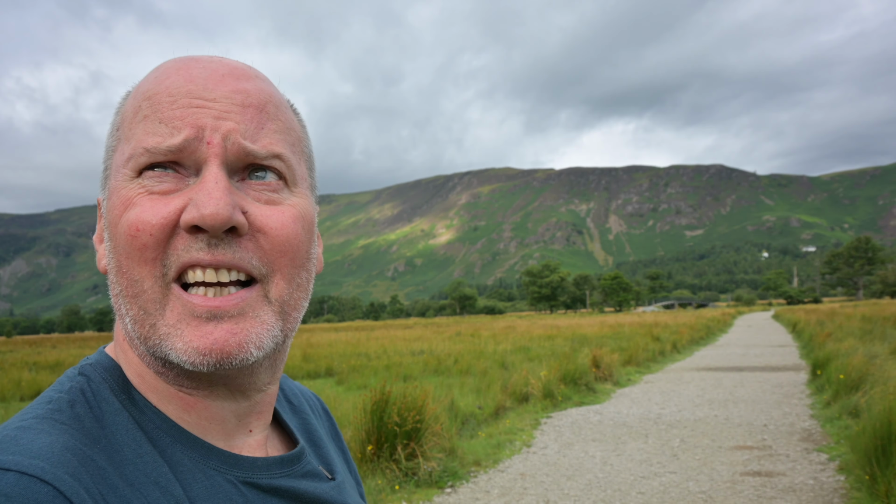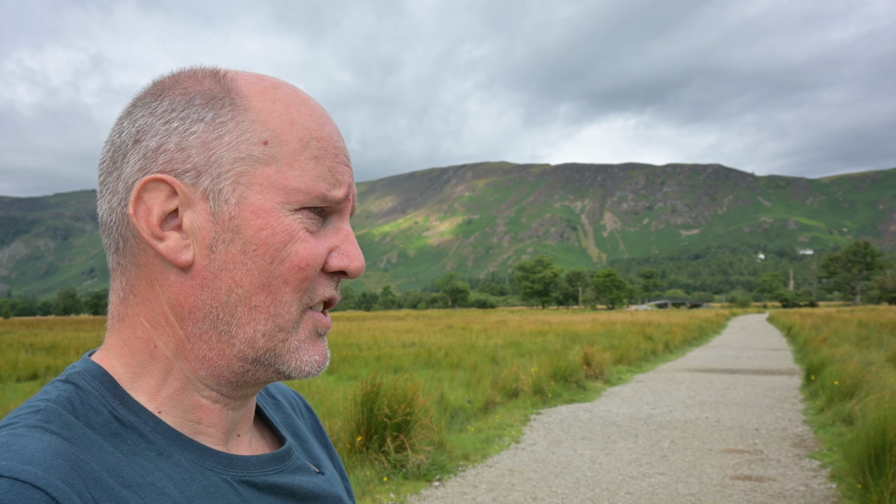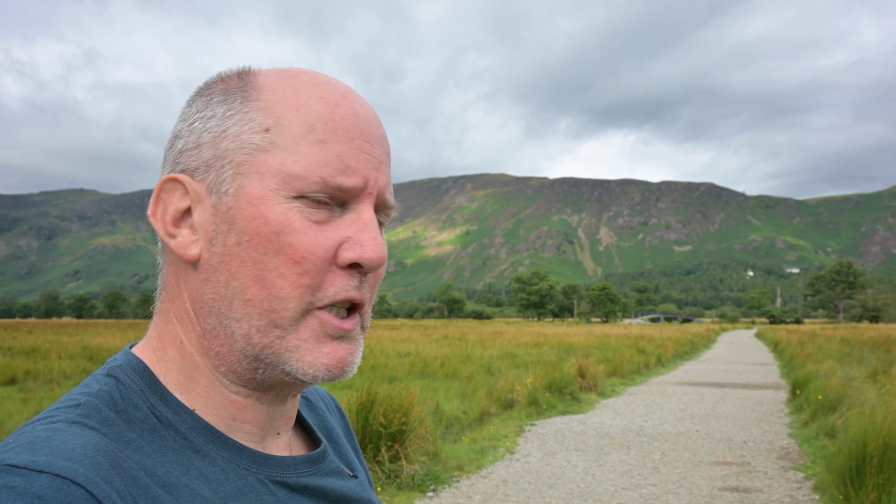Sun in and out, yeah, I think it'll still work, but I could do with just a bit more sun and a bit less cloud. But I'd really like the dramatic black skies, the dramatic clouds. I love all of that in pictures. So hopefully this is going to be right up my street. It's been fun though, I've enjoyed it.